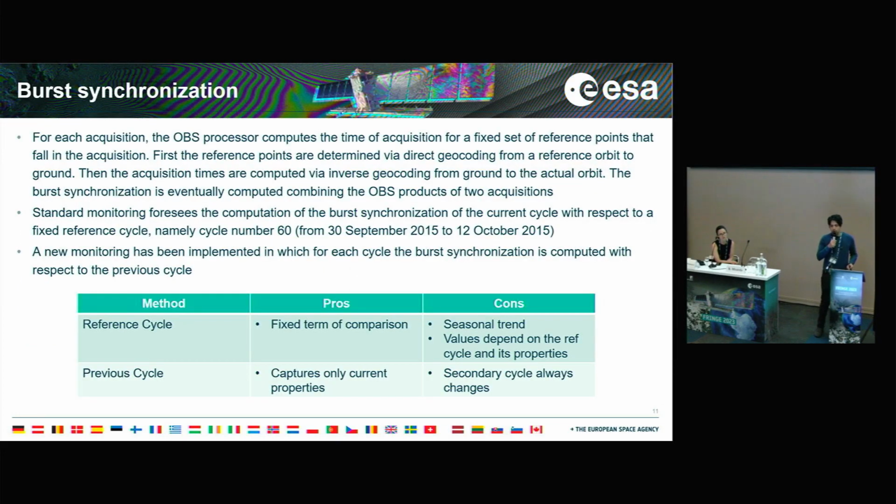Moving on, we know that the interferometric performance for burst-like modes also depends on the burst synchronization, and so we perform an additional monitoring of the burst synchronization. The way this monitoring is performed is that we start from a reference cycle.